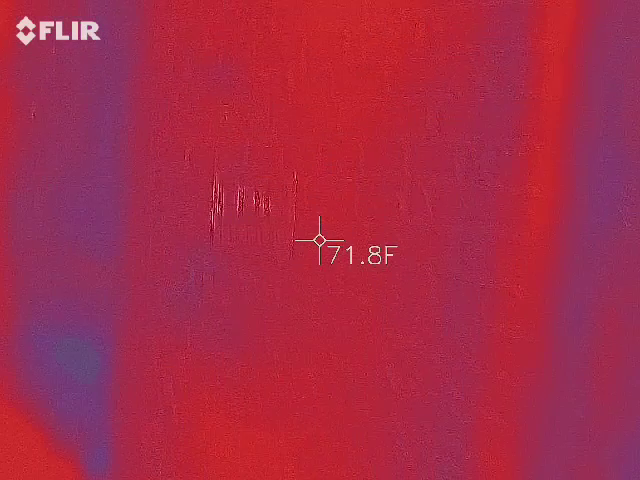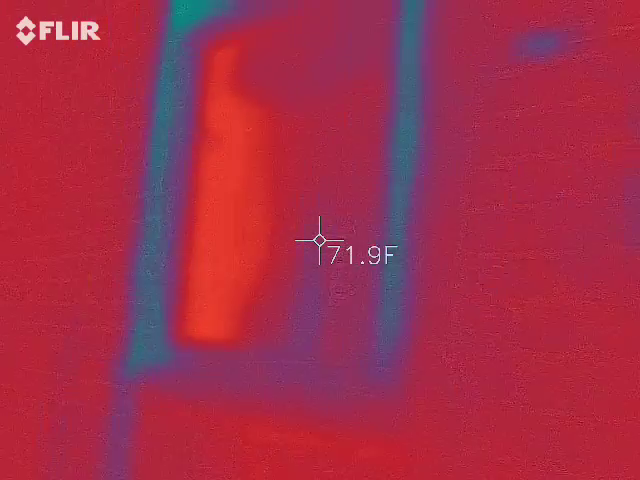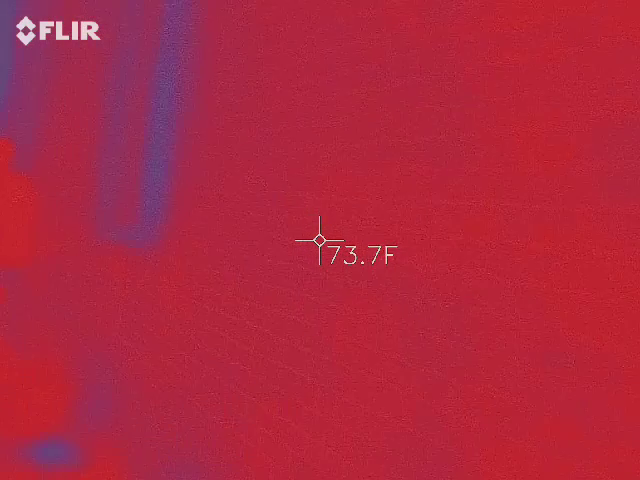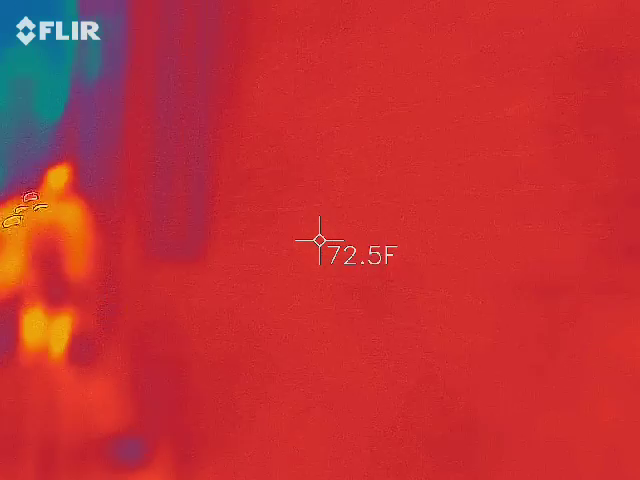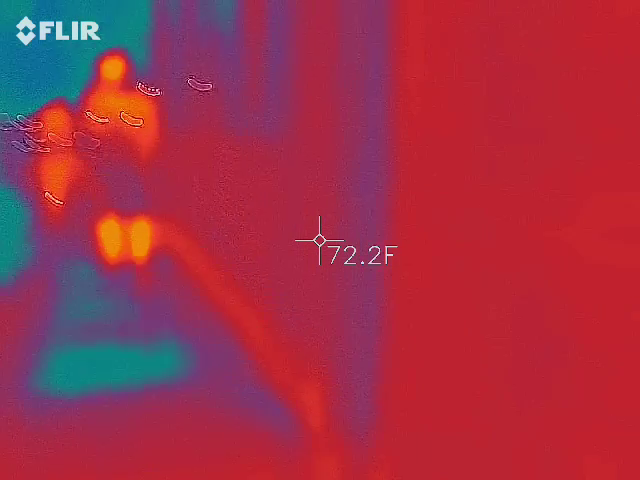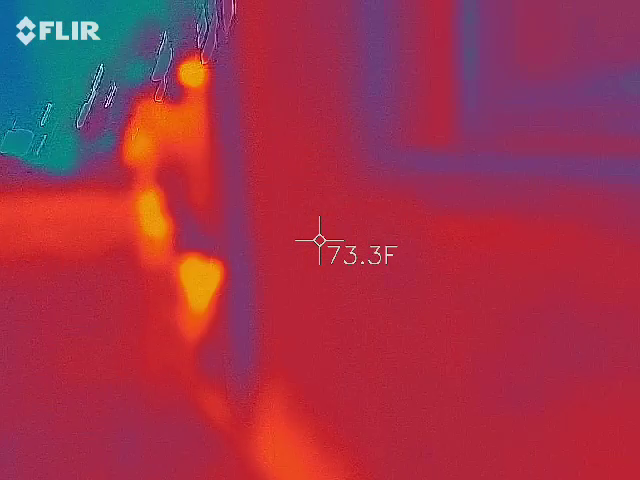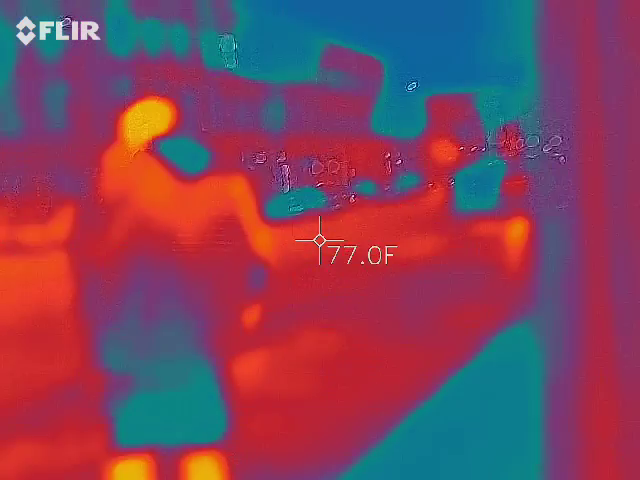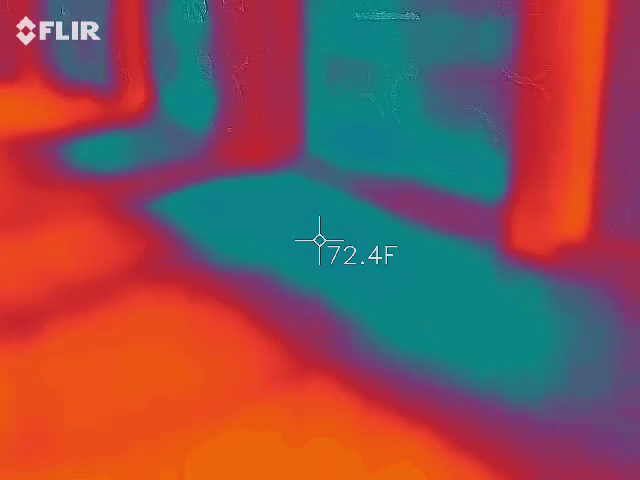Yeah, but on which windows? Oh, that's right. I can't get it from the front if I'm standing on the sidewalk. We'd be on the other side of the street when we're looking back. Are you sure we're doing that? This is where we make that. Where do we? So here?